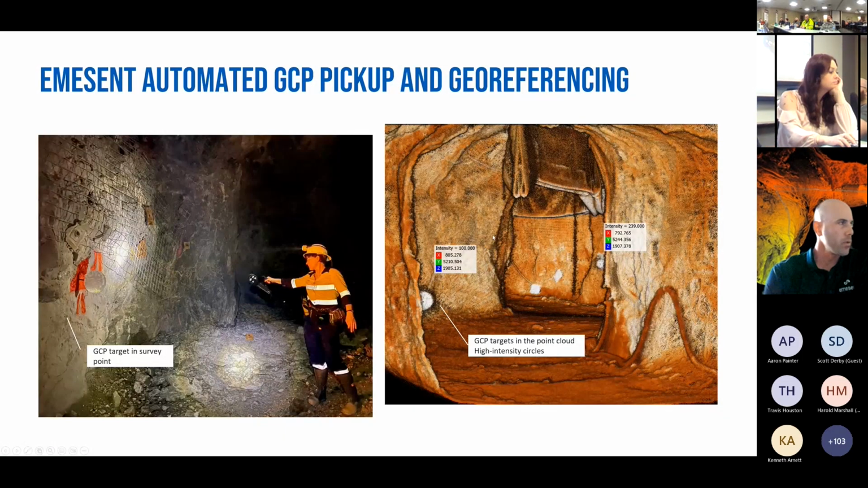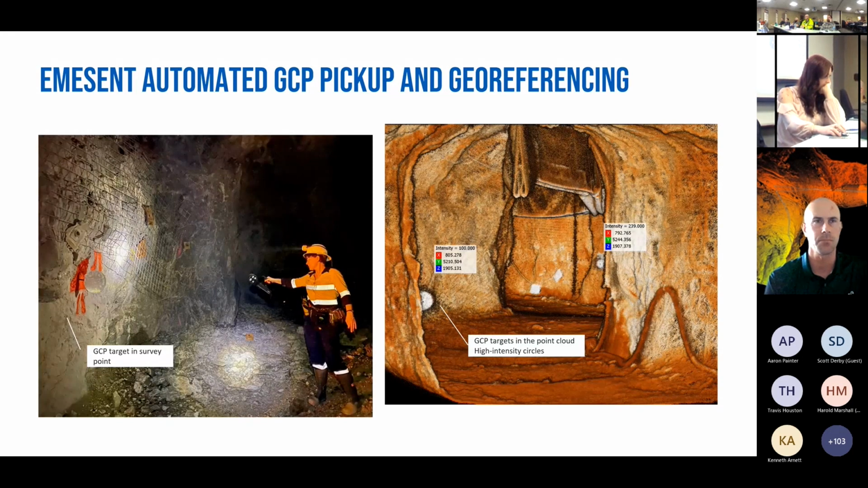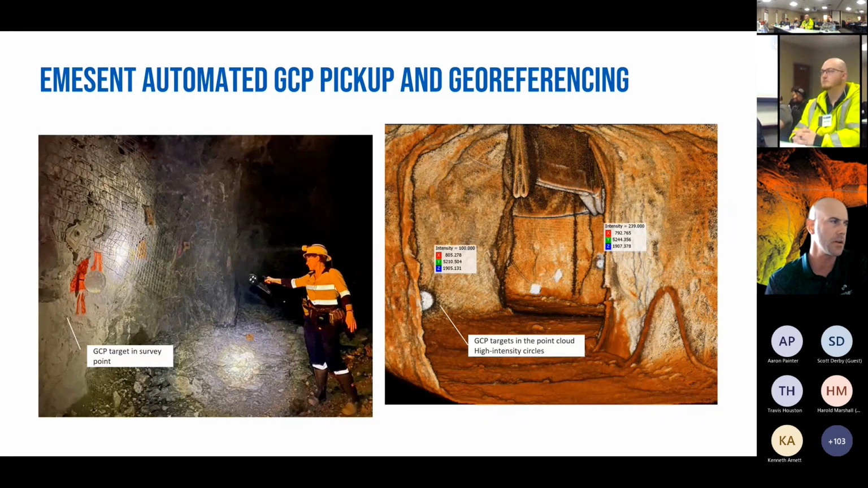And that's going to be dragging and dropping in our Emesent software. With our Emesent software, you automatically get our ground control point georeferencing. So if these are known points, you actually are going to plug them in using an Excel file. These ground control points can be any size. We sell them at 50 centimeters. You can create them as well.